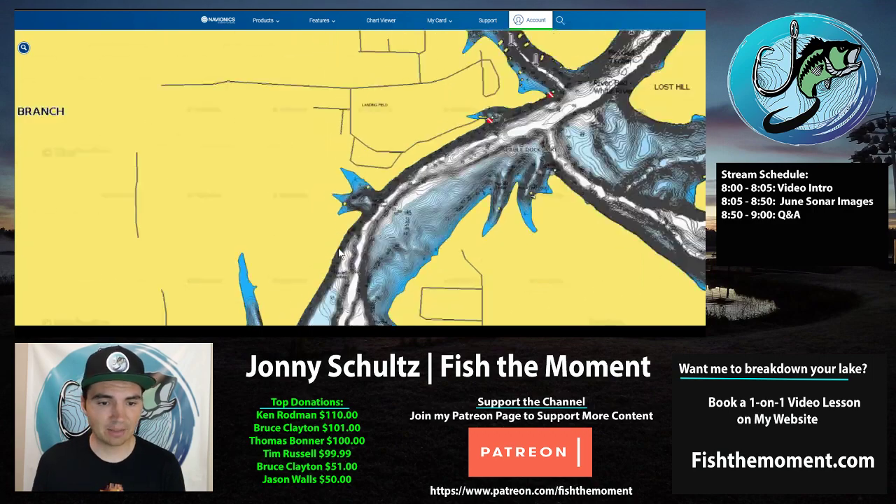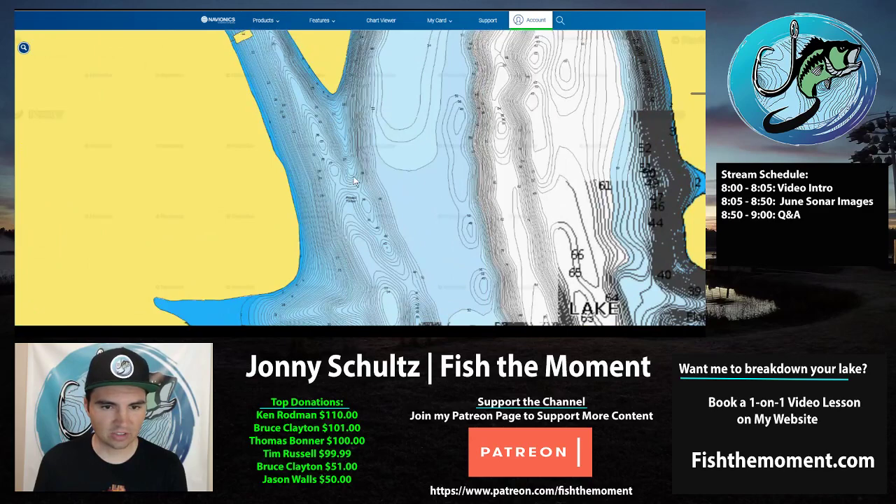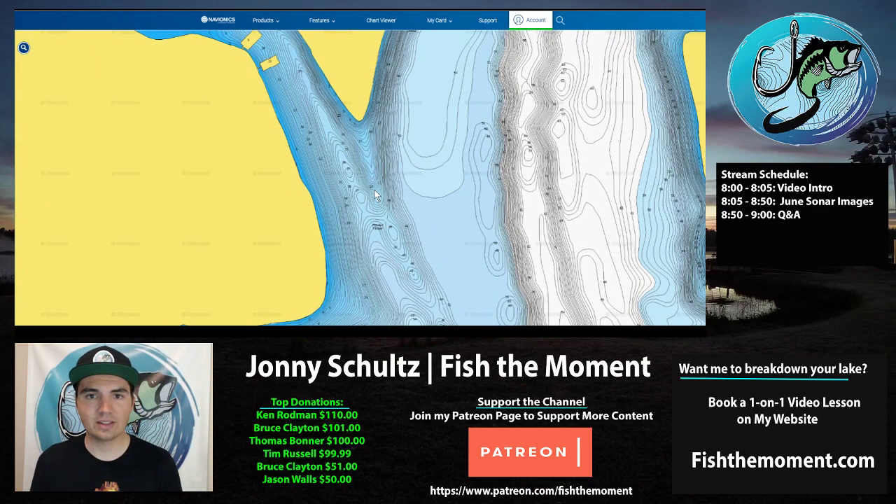But what happens is a lot of guys get really fixated, when they fish a point like this, on a very specific spot on the point. For example, we take a spot like this nice long point that sticks out here. They may find that one day they fish this little spot on the point right there, that specific little area, and they think, okay, all the fish on this point are going to live on this specific spot.